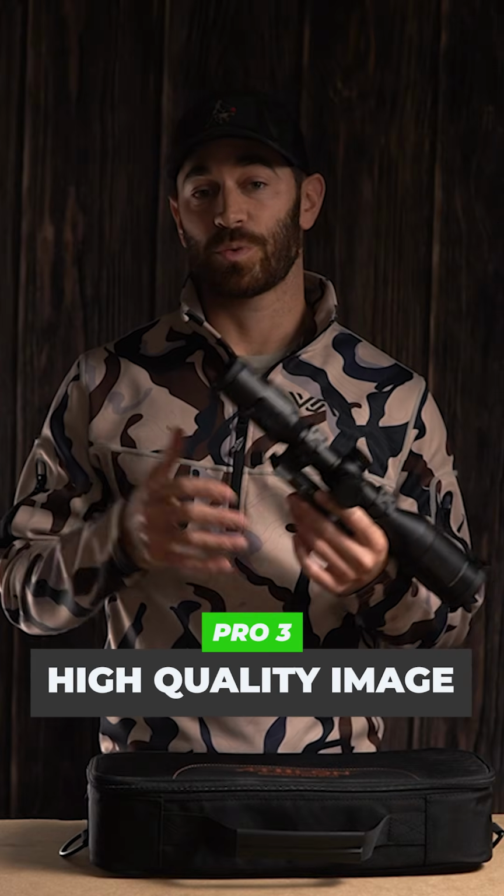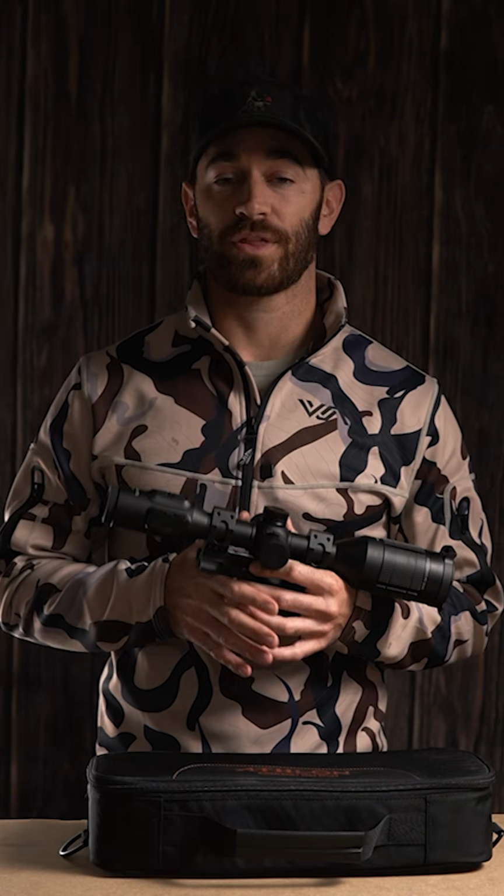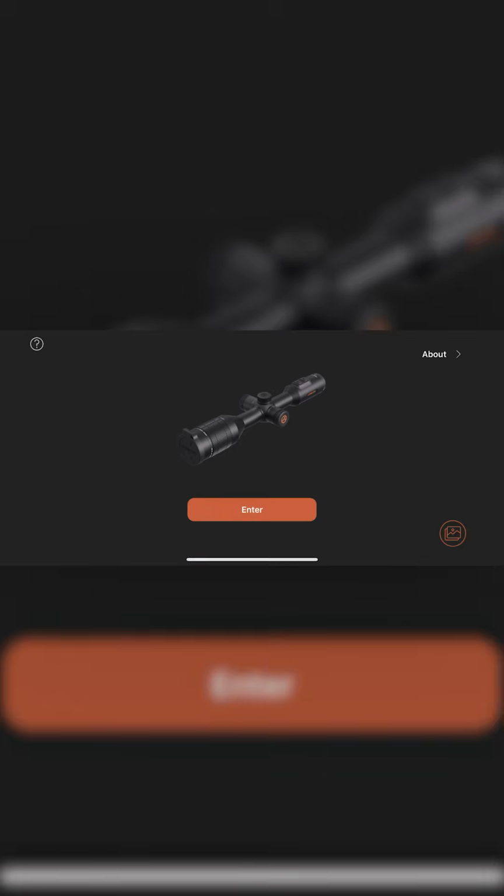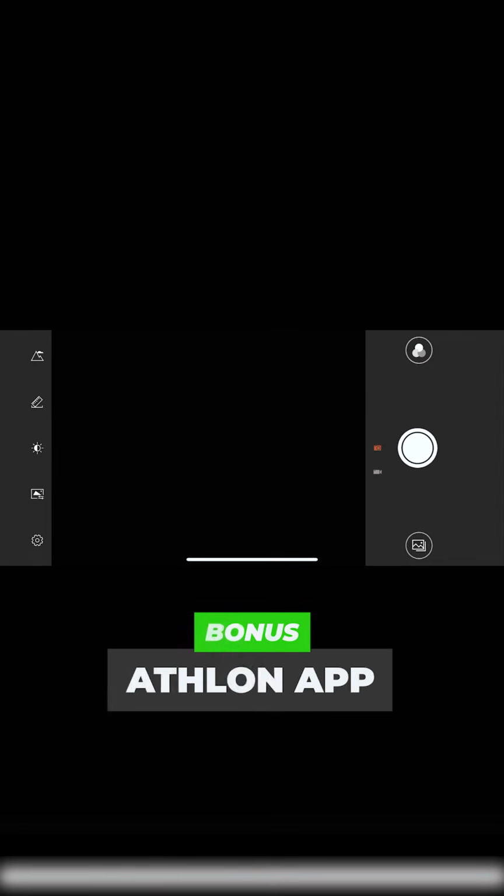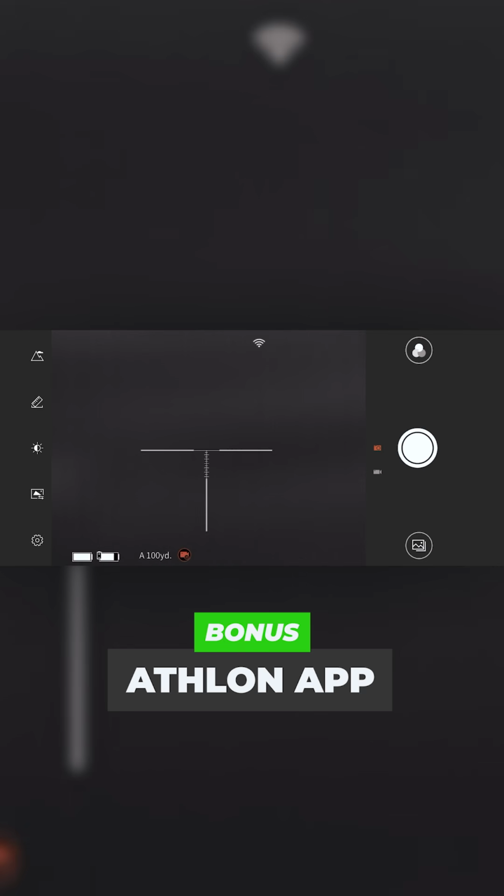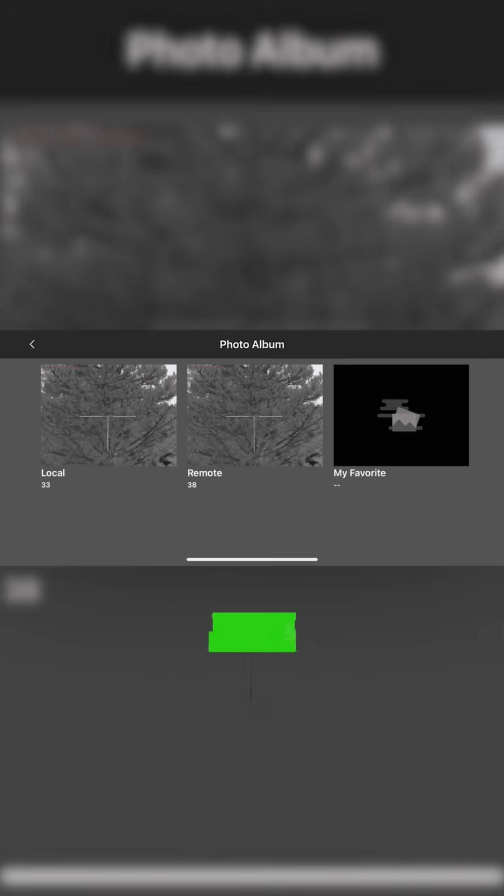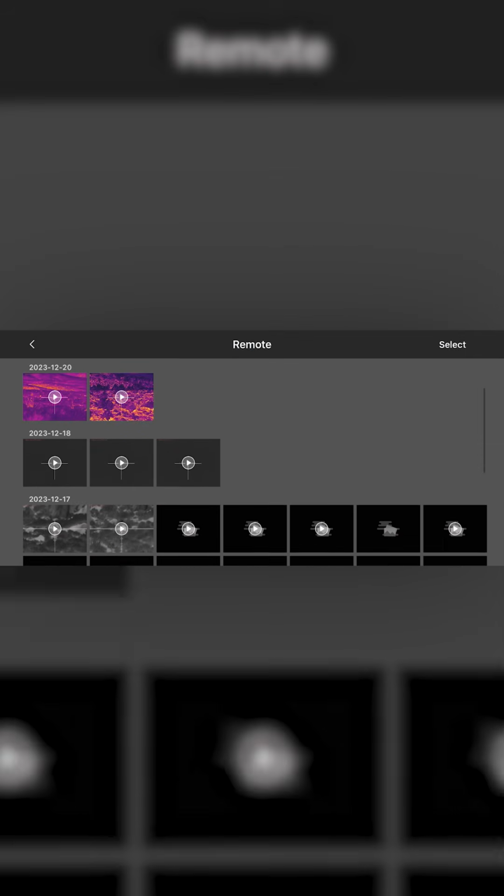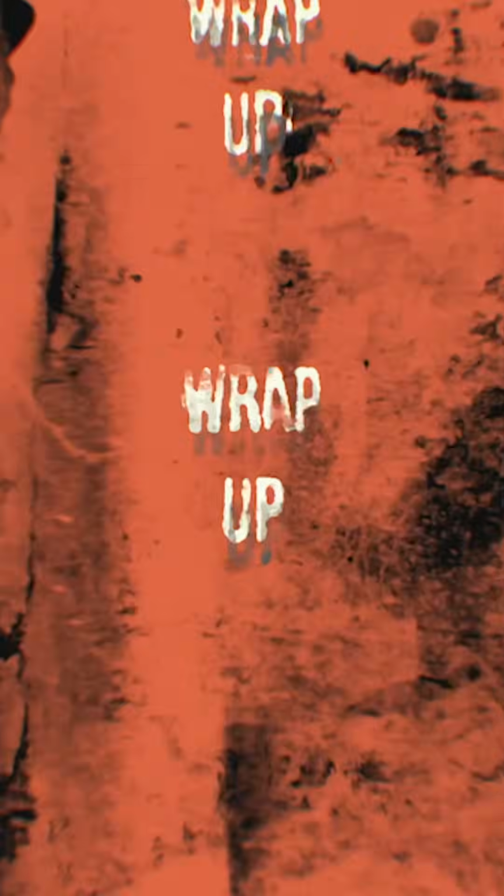And lastly, I think it's worth mentioning that this thermal paired with Athlon's thermal app works flawlessly. It seems like most products that also have a Wi-Fi connection capability to an app are always kind of finicky, and the app's not the best. The Athlon thermal app and the Cronus ATS connect very fast. There's very low latency with the live view, and the media from the thermal loads very quickly on the app when you want to play something back. That's the quick pros and cons I have for this thermal.